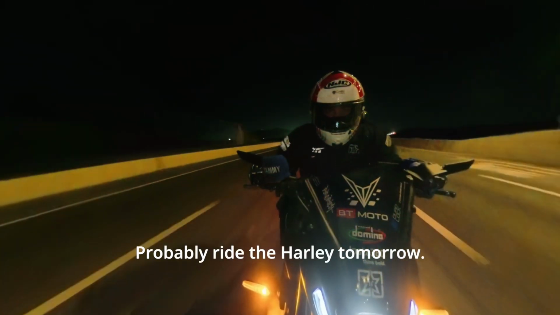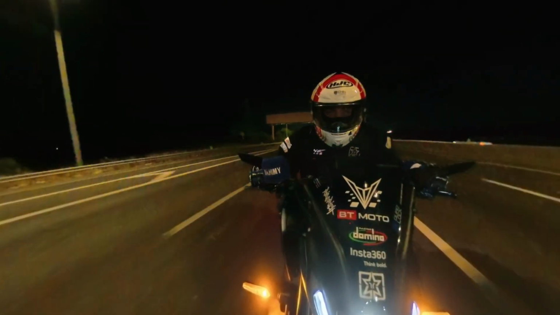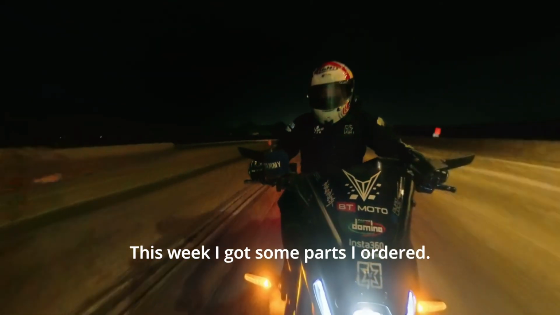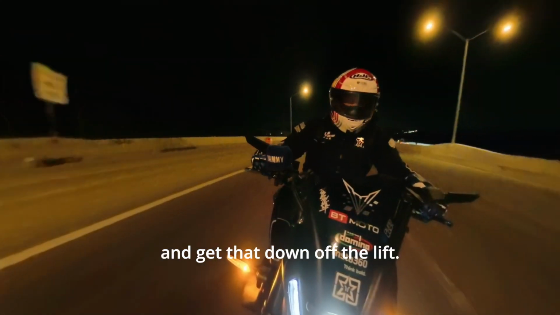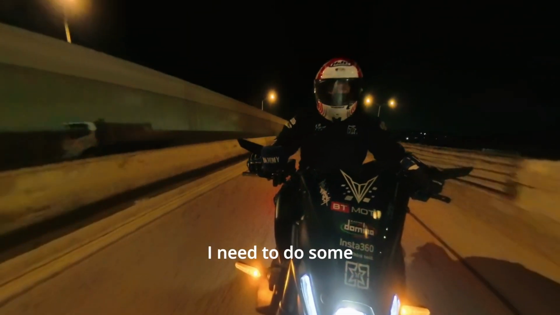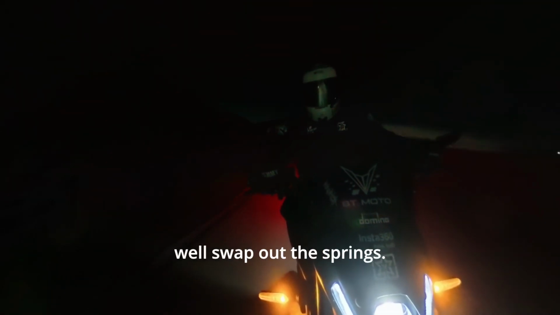Yeah, I figured I'd ride the Yamaha today. Probably ride the Harley tomorrow. Hopefully I'll get my shovelhead fixed and down off the lift this week. I got some parts I ordered, so hopefully they'll come in and get that down off the lift. And then I got to put my bagger up on the lift. I need to do some front end work to it, service the front forks, and figured while I was at it I might as well swap out the springs.